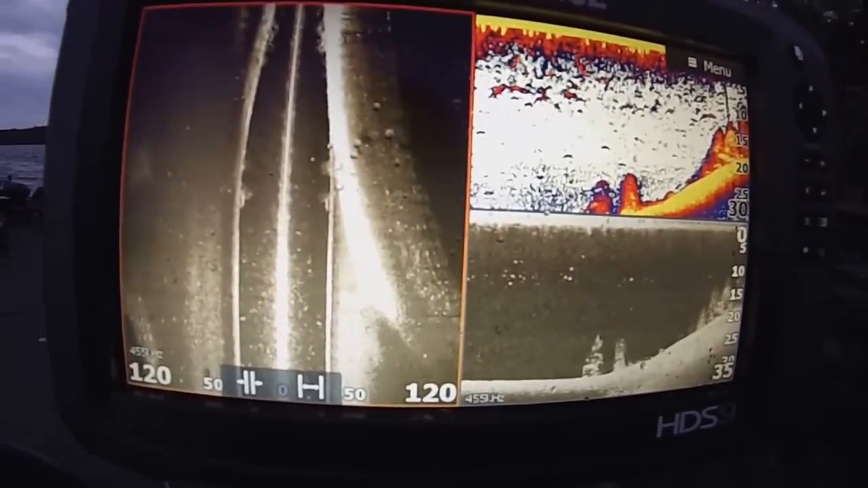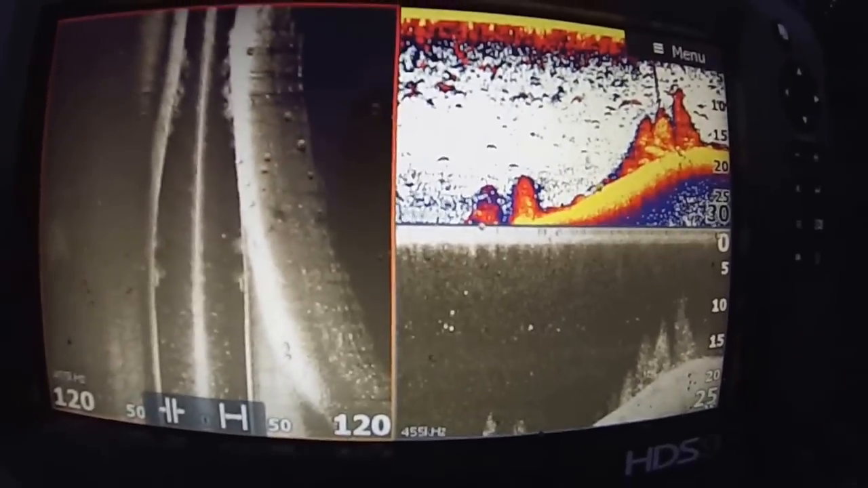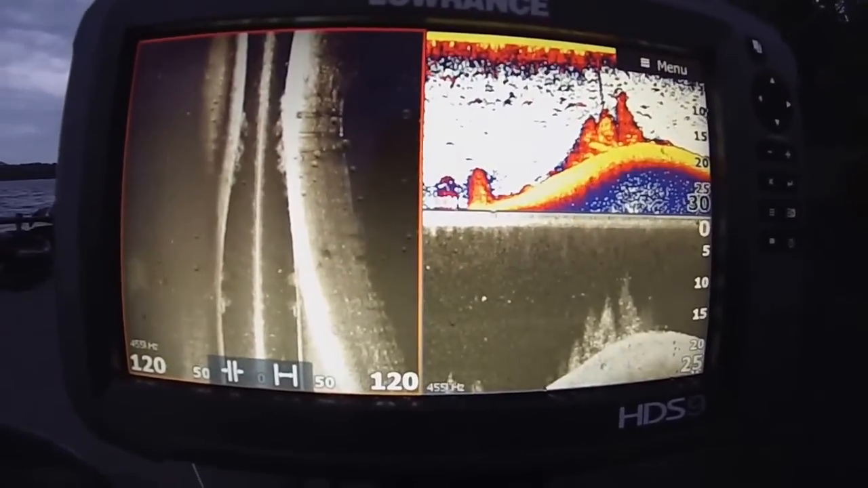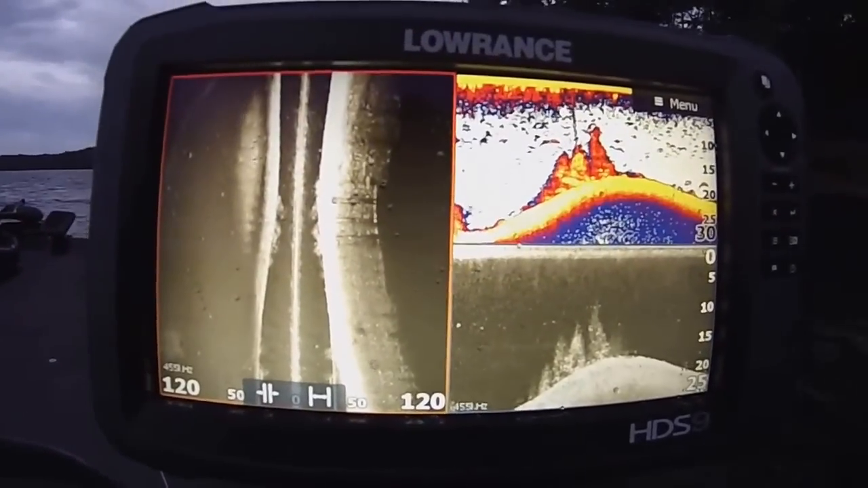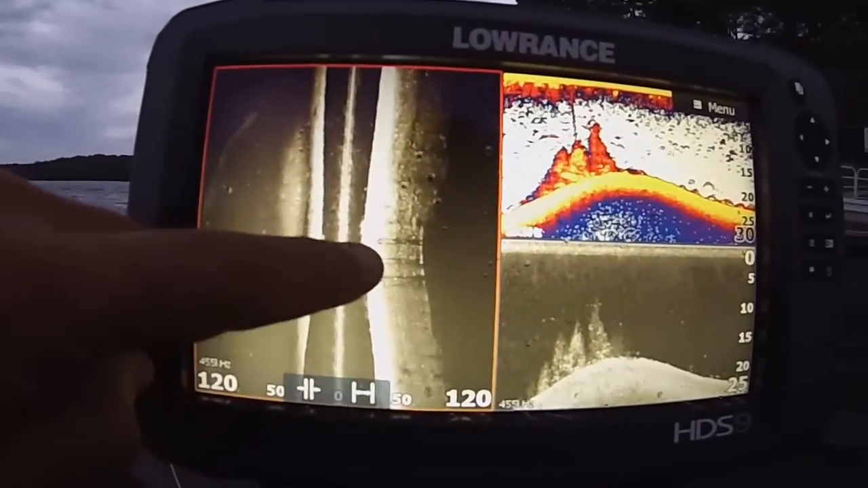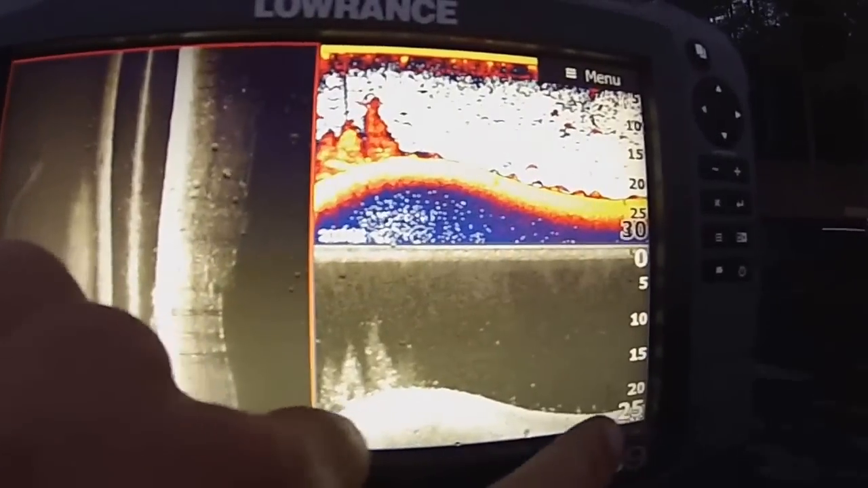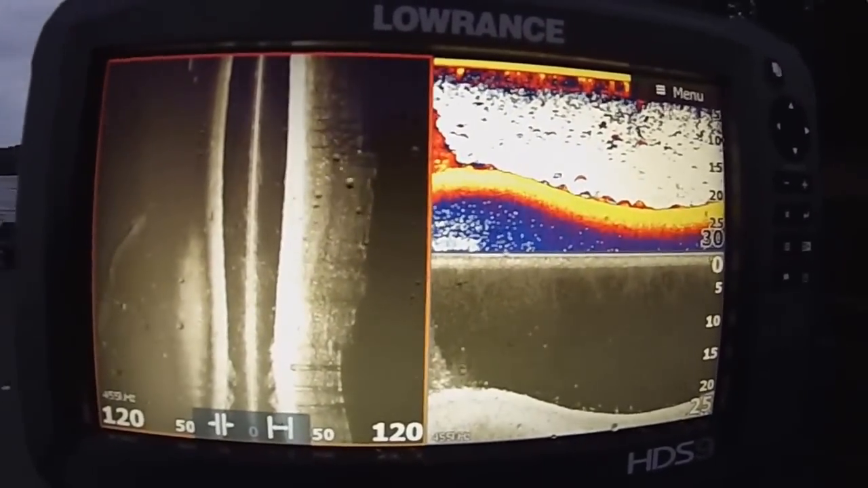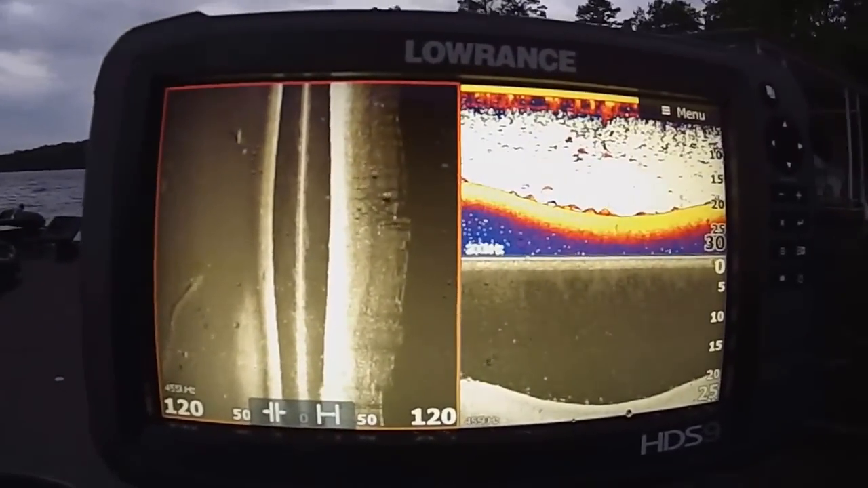Here comes a nice little brush pile. And there's some fish in there. There's some suspended on the top of it. It's likely brim because it's pretty small dots. Of course, there's the seawall. And there was some fish underneath that dock because you can see the beams, the shadows. And see, look, there's a few fish stacked on the bottom there. Those are pretty small. They're probably, again, brim or yellow bass or something like that.